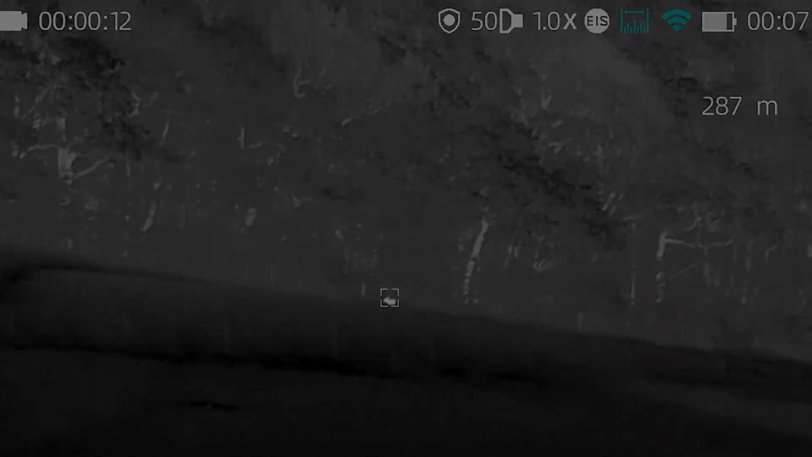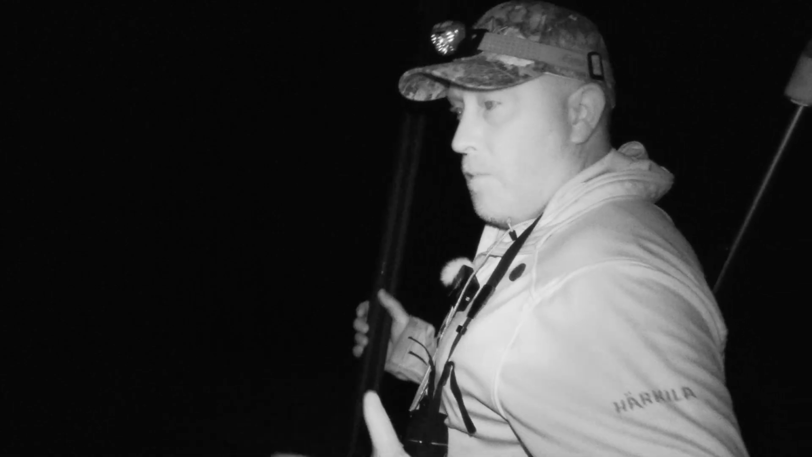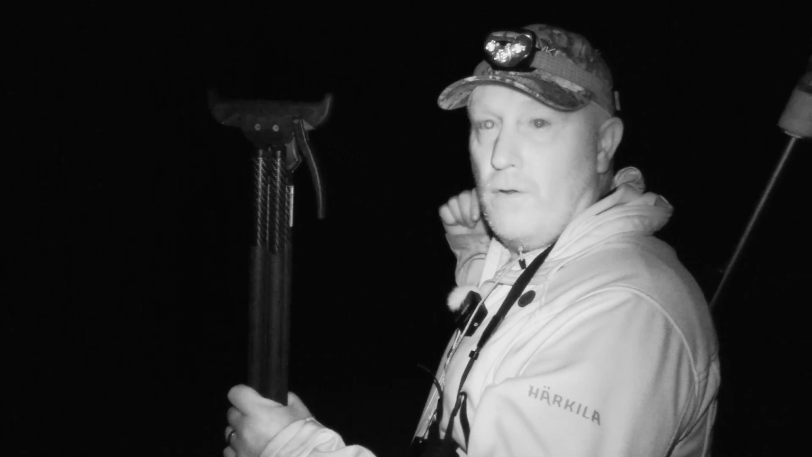It's just a deer. What I'll do is, obviously I've recorded a part of it on the Thermtec that I'm using. I'm using the Thermtec to spot because it's got really good resolution and really clear for identification. There's a deer over here at the corner of the woods, but I'm going to do some filming through the Infirays scope just to do a comparison, just so you can see the difference, what your money's buying. I'm not going to shoot it.